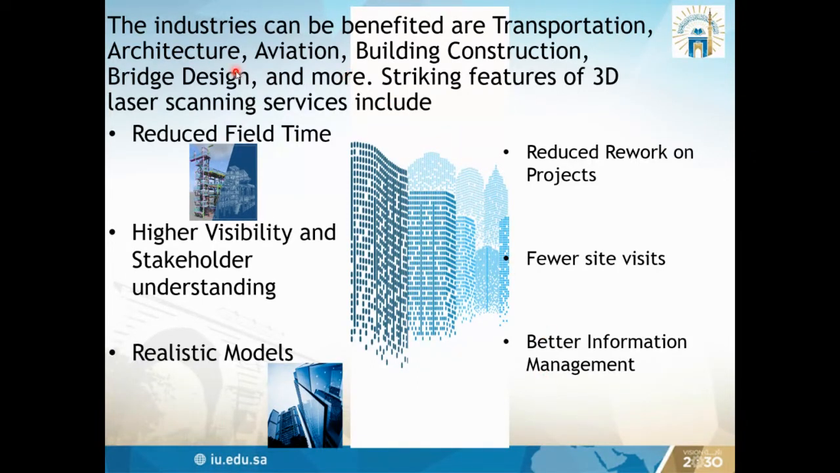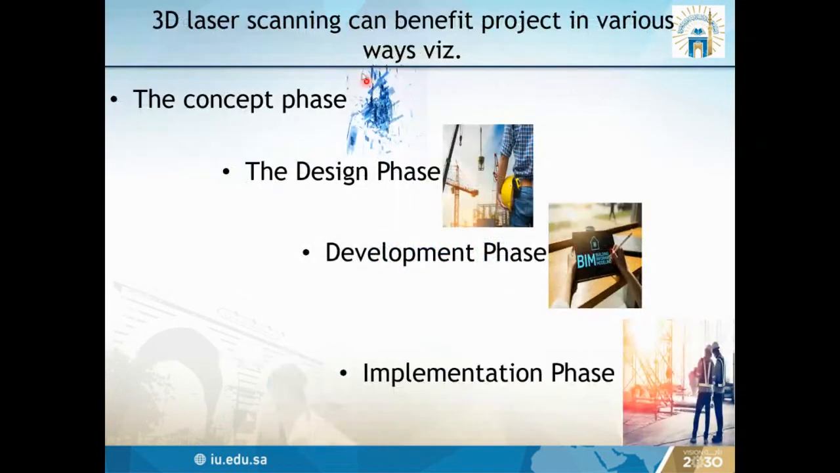We can use it in architectural purposes, transportation, aviation, building construction, bridge design, and there are so many applications of laser scanning. If we are working on a project, from the beginning of the project till the end, we can have the data so that we can use it from the concept phase, design phase, development phase, and implementation phase. All this data we can get from the practical construction sites. Like building information modeling, when the building is under construction, all the activities we can capture through the scanning in this development phase.